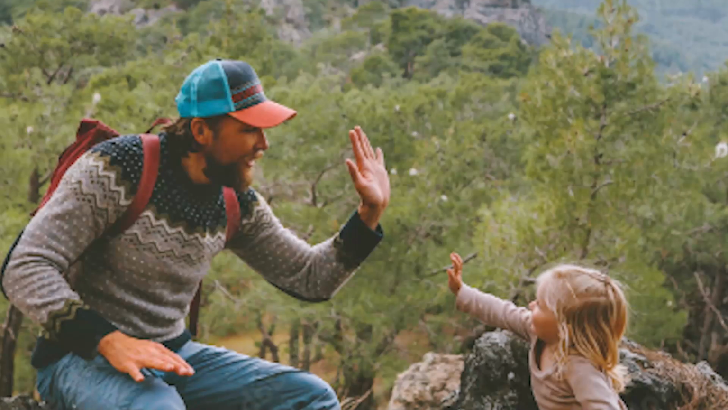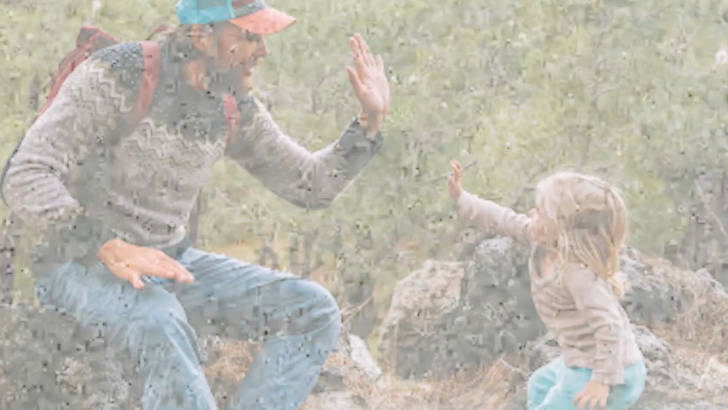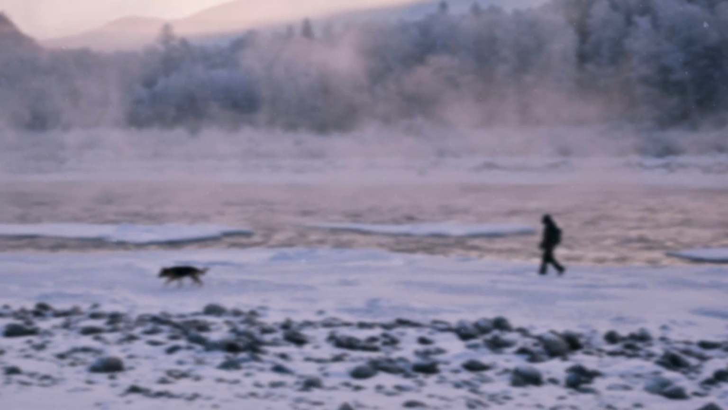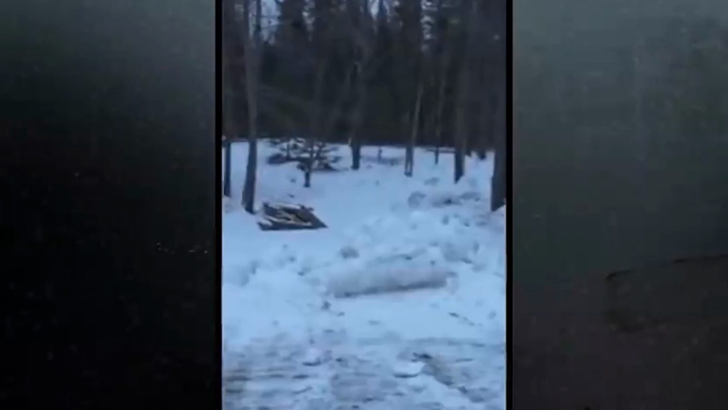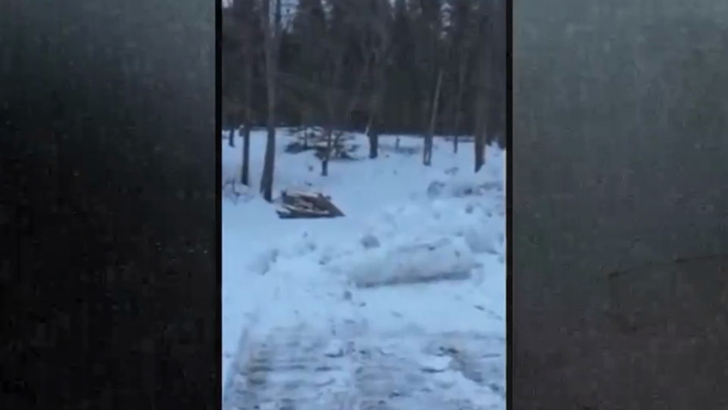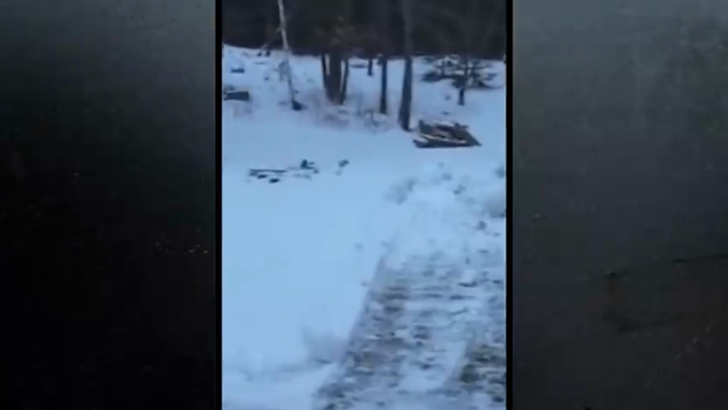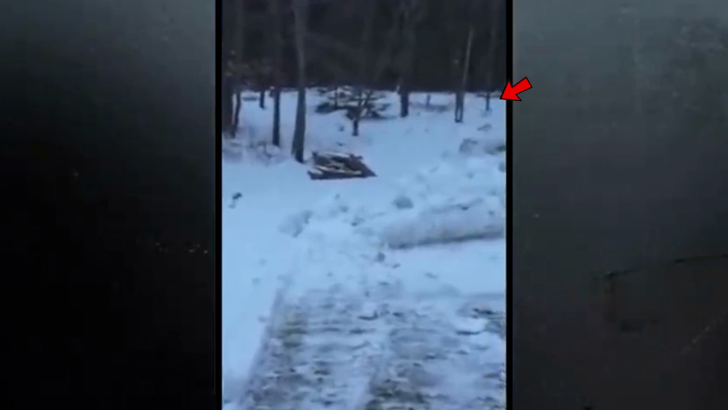Imagine you're out hiking with your dog, enjoying the great outdoors, when suddenly you realize you're not alone. In this video, a person is on a hike with their faithful dog. Everything seems fine until the dog starts acting strangely, becoming agitated and then sprinting towards the trees as if sensing danger. As the dog ventures into the wooded area to investigate, it encounters something that terrifies it, causing it to rush back to its owner in fear.